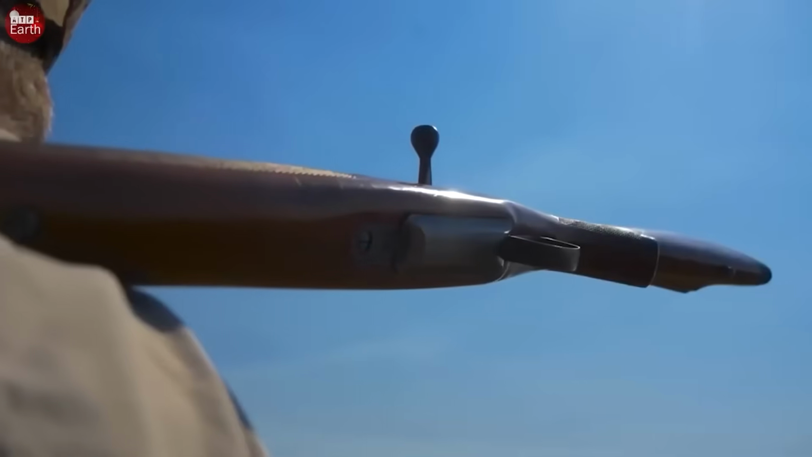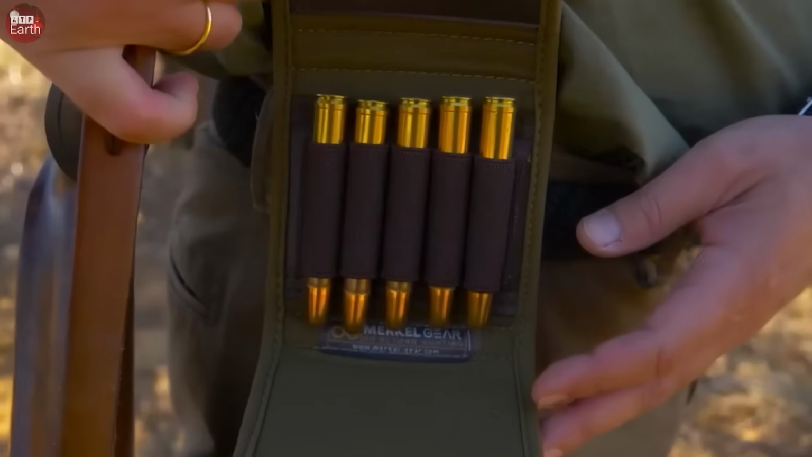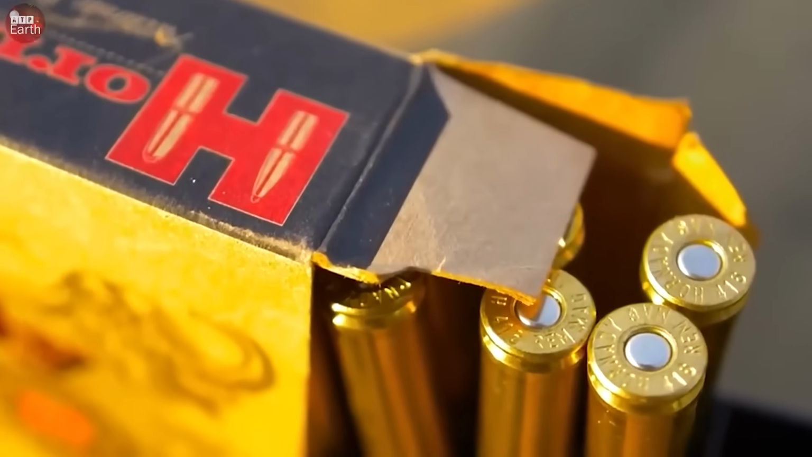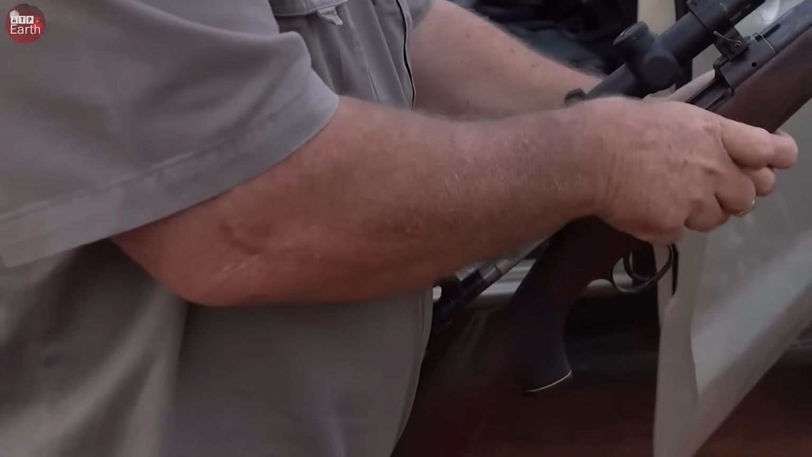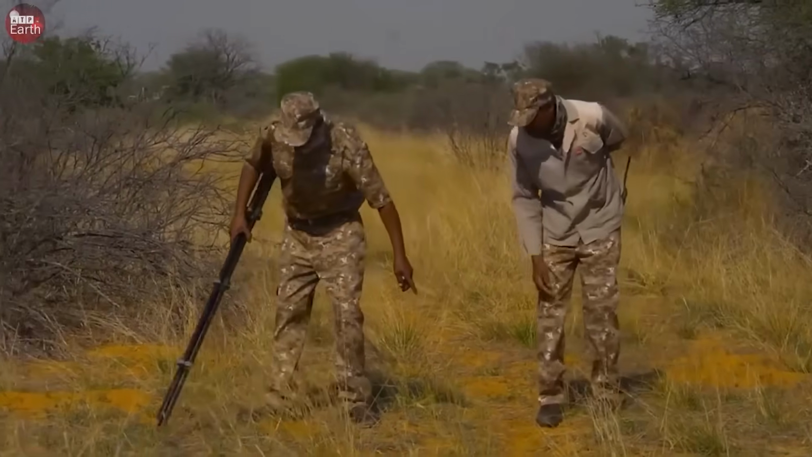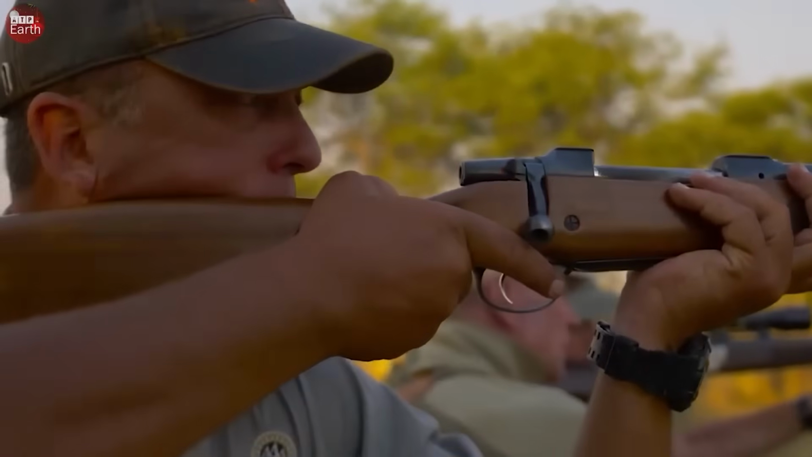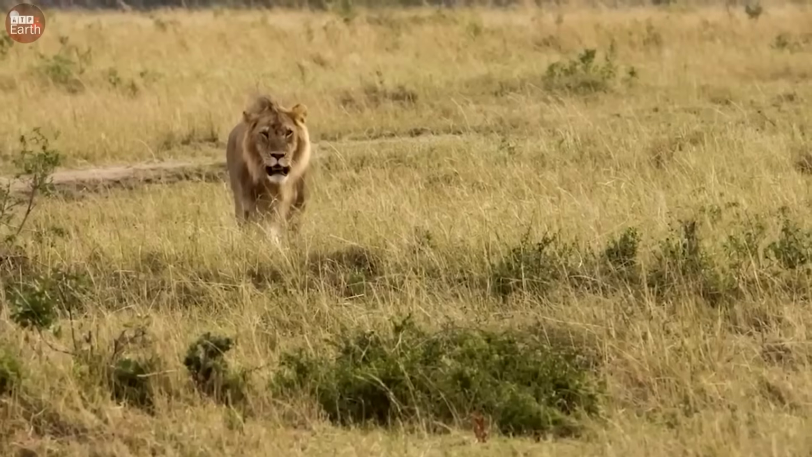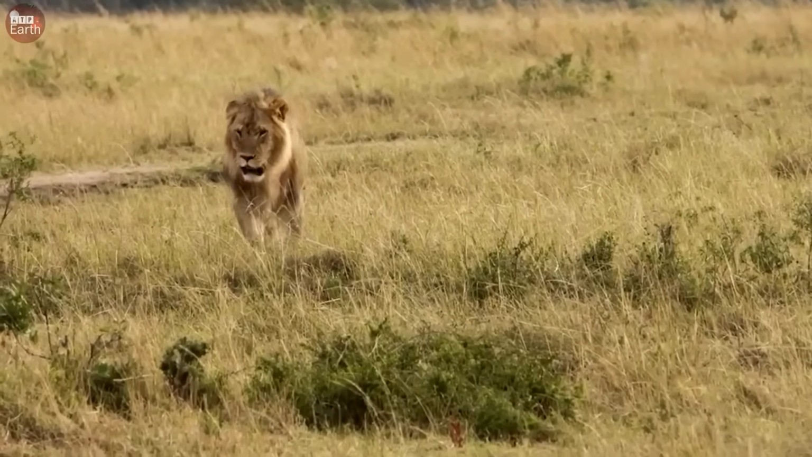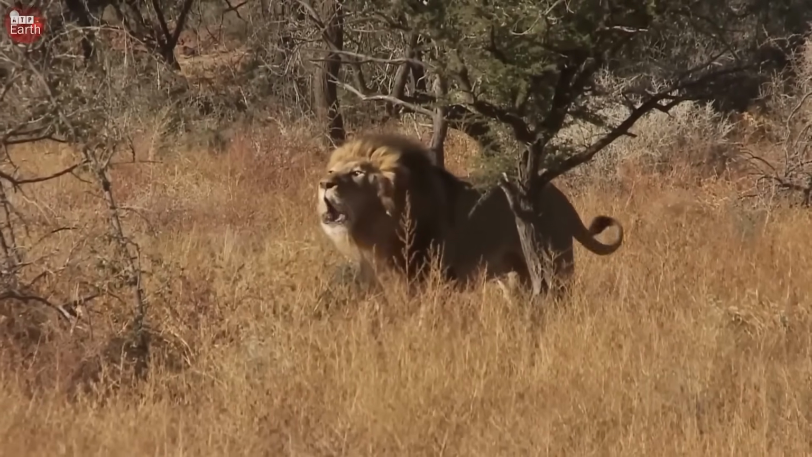Tom and his men prepared carefully. The shotguns were carefully checked. Every bullet was loaded. They set out early in the morning, following the footprints on the ground. The tracks led them into a dense area where the tall bushes hid any movement. Through his binoculars, Tom spotted a male lion standing tall in the distance. Its bright yellow eyes scanned the surrounding area, and its golden fur reflected the morning sun. At over 2.5 meters long and weighing around 190 kilograms, it is a formidable predator. The puny strength of humans is certainly no match for it.